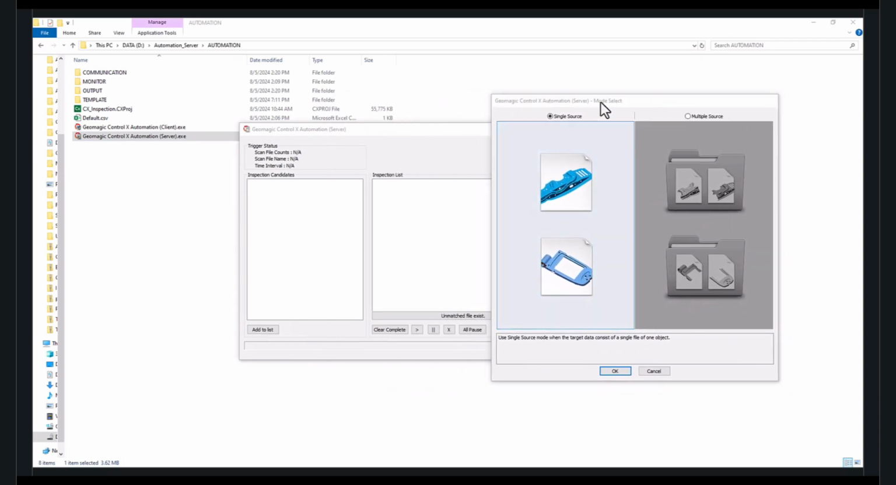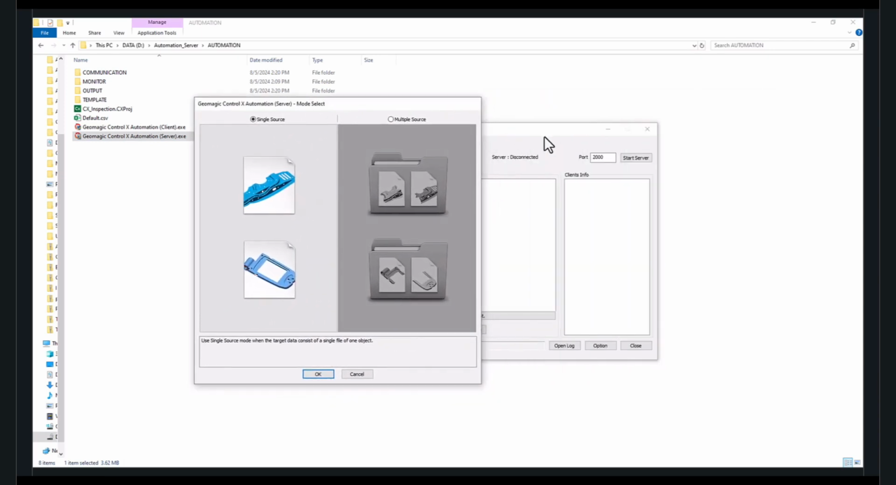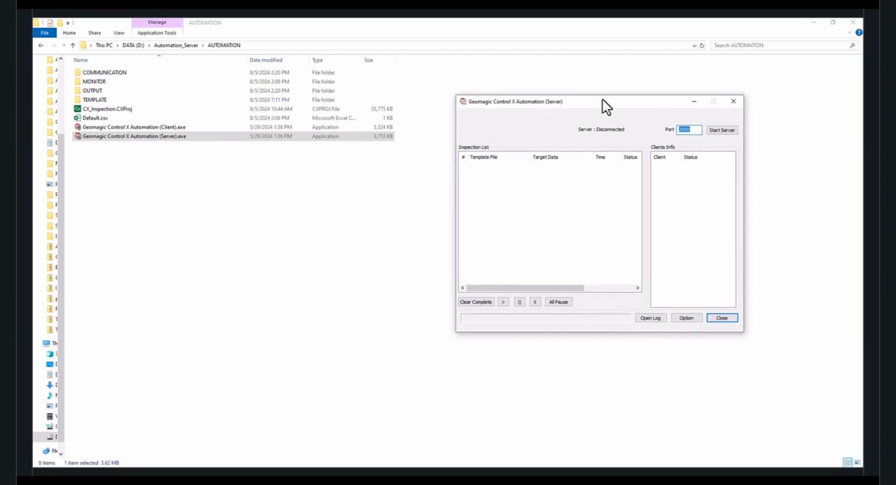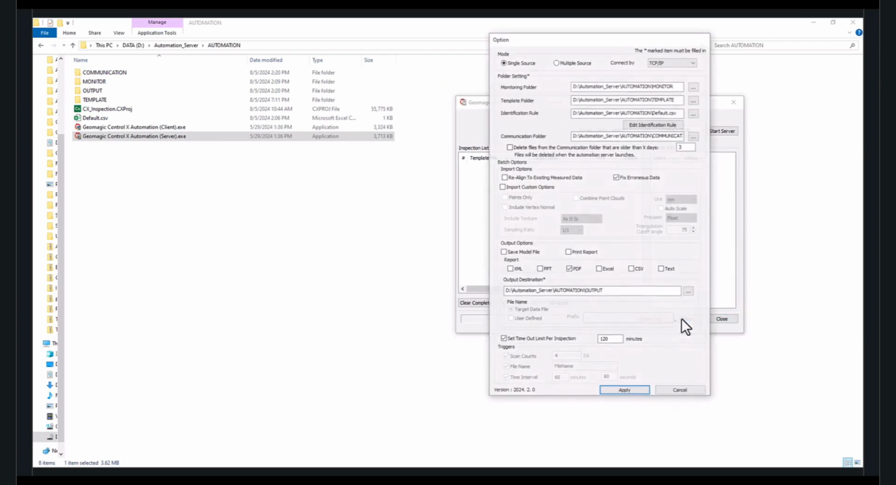For the server, we see that there are two options, single source and multiple source. Single source is used where we have the scan file coming in as a whole from one source, and the multiple source approach is used where we have scan files that are shot from multiple sources, from 10 different angles or something like that. So here we are proceeding with the single file approach, and we can set our options here.